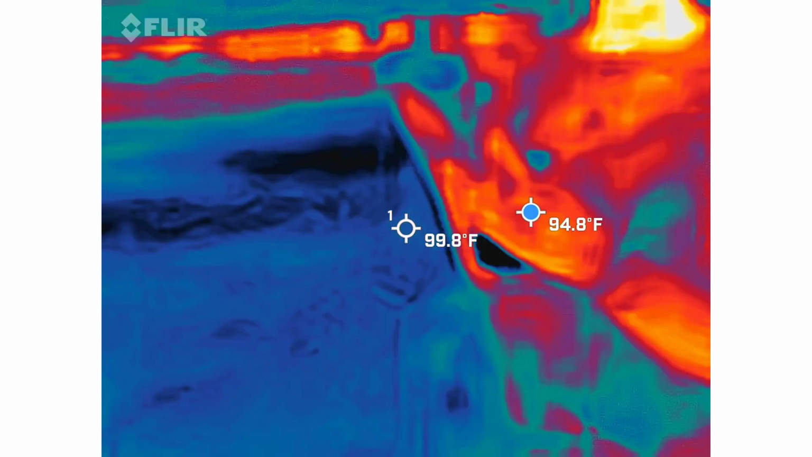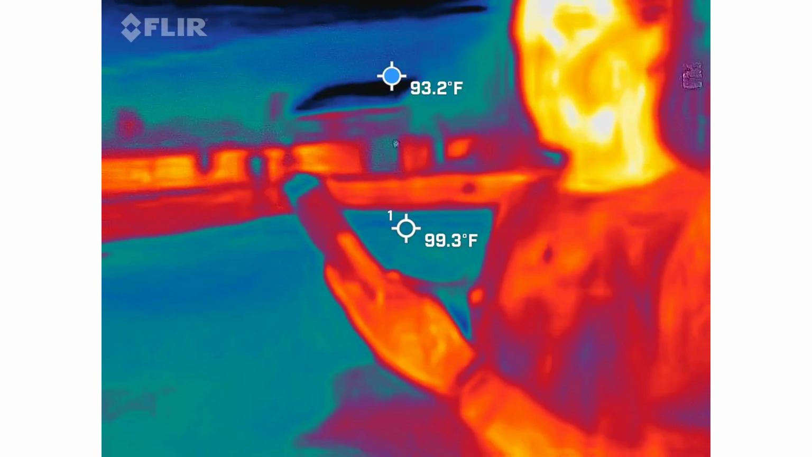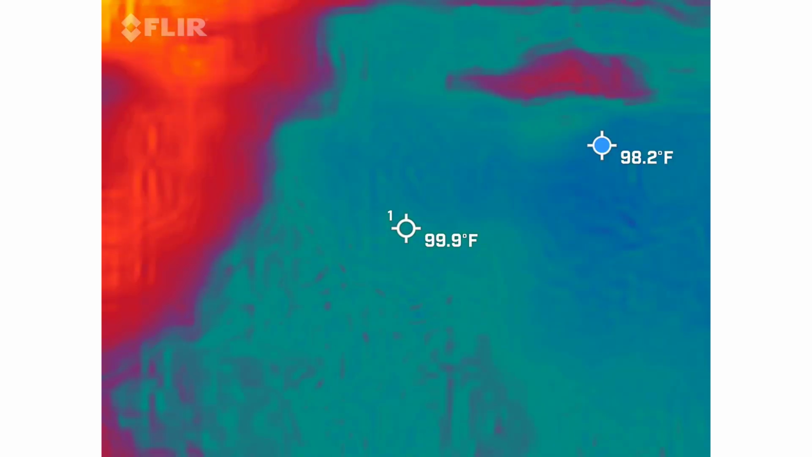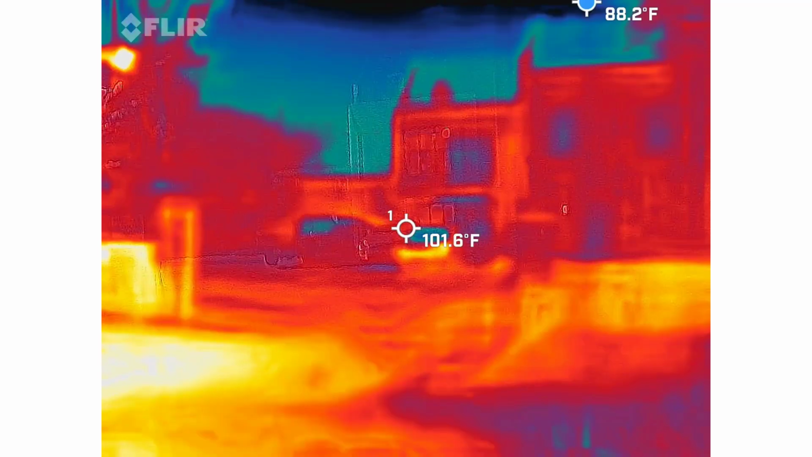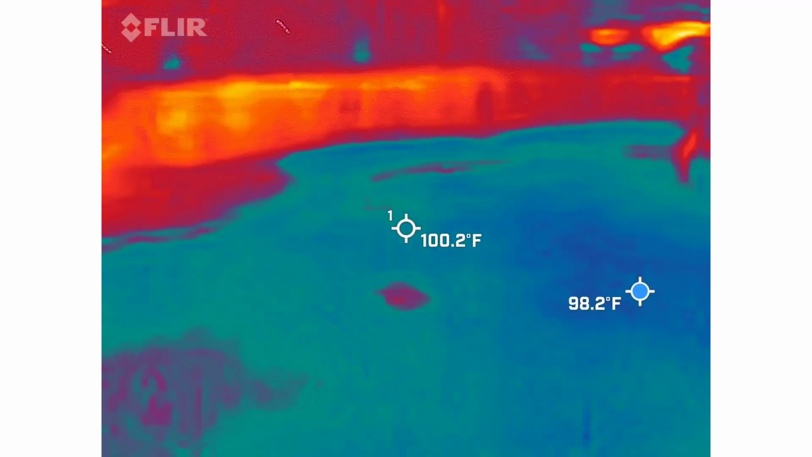Here, I'm gonna see if there's any cold spots by her face. There is, it's right now, it's the metal thing that I keep thinking is a cold spot. That roof. Have fun with that. I know, exactly. Anything else crazy? Nothing.